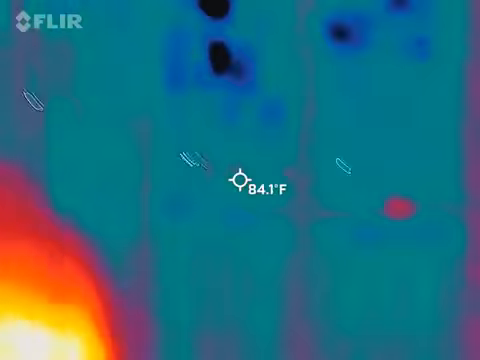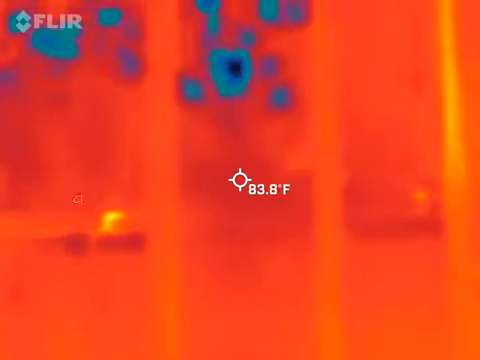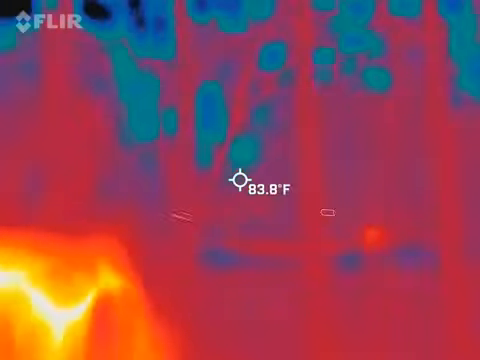So, they caught an orb. Just making fun of another tour.